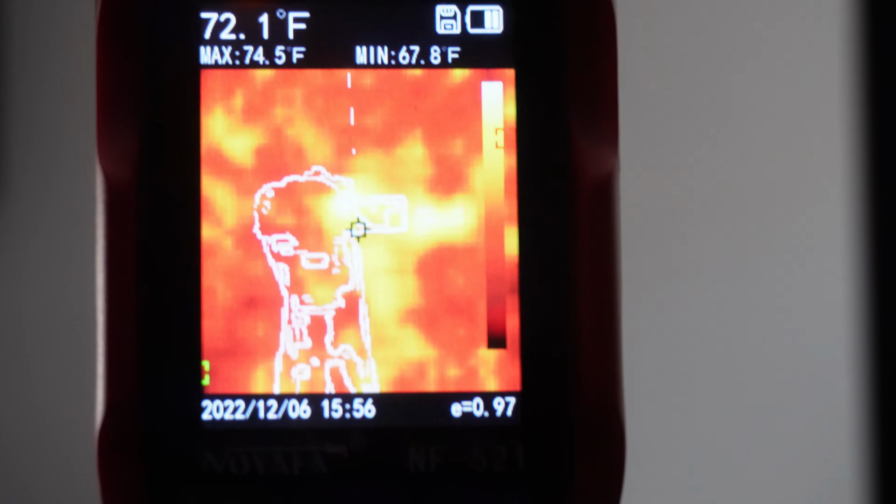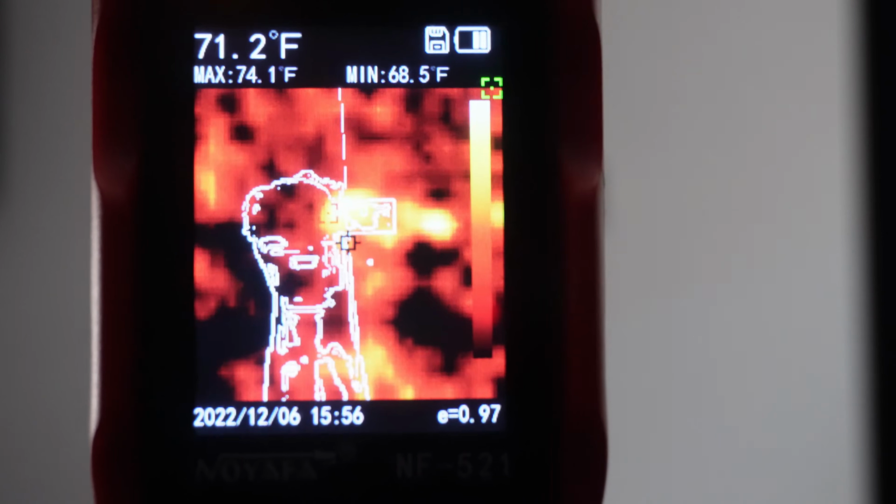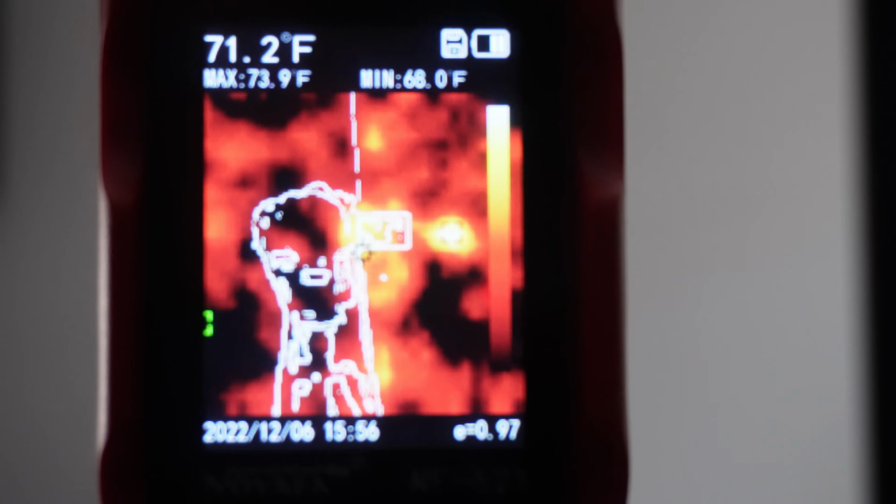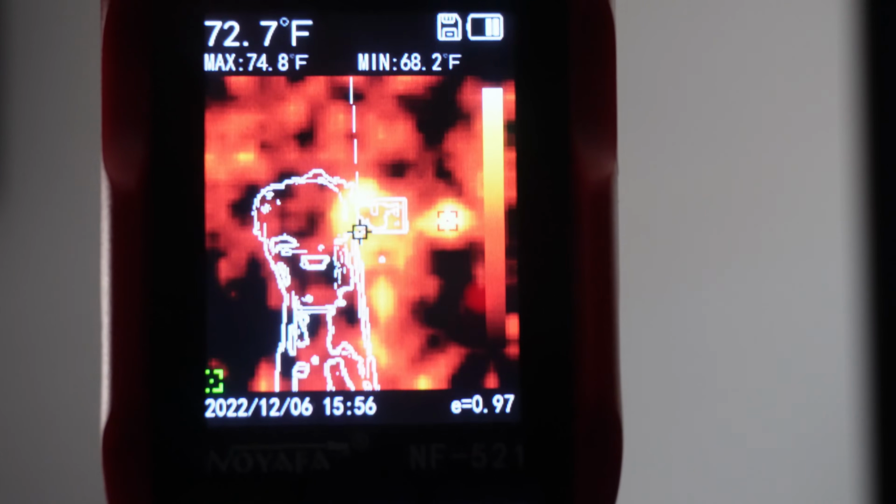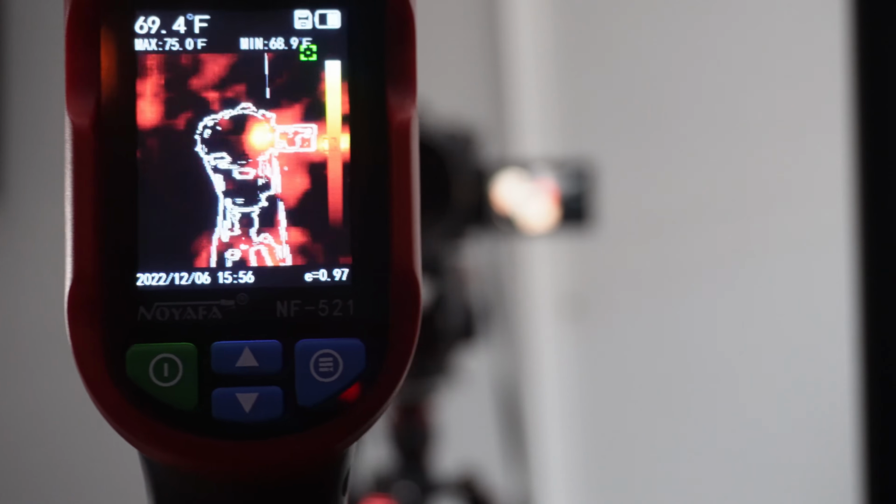Just keep in mind, when heat gets generated by an object, a lot of it goes into the air nearby. That's why you see such a cloud of heat around it. So this is the mode that I like using the most on this particular device. Now, in addition to that, you also have other types of heat patterns.